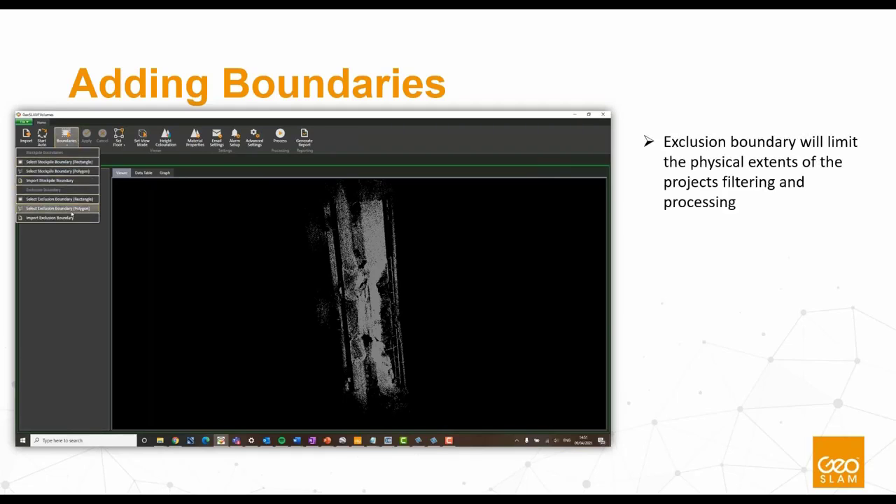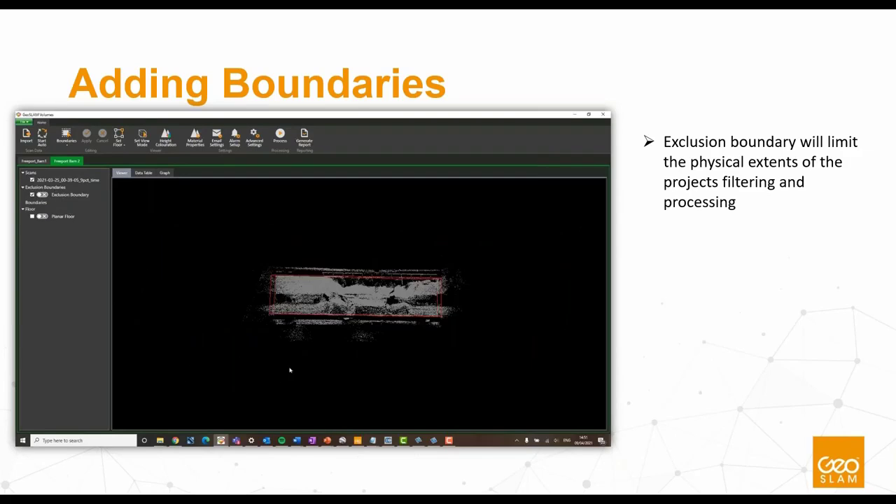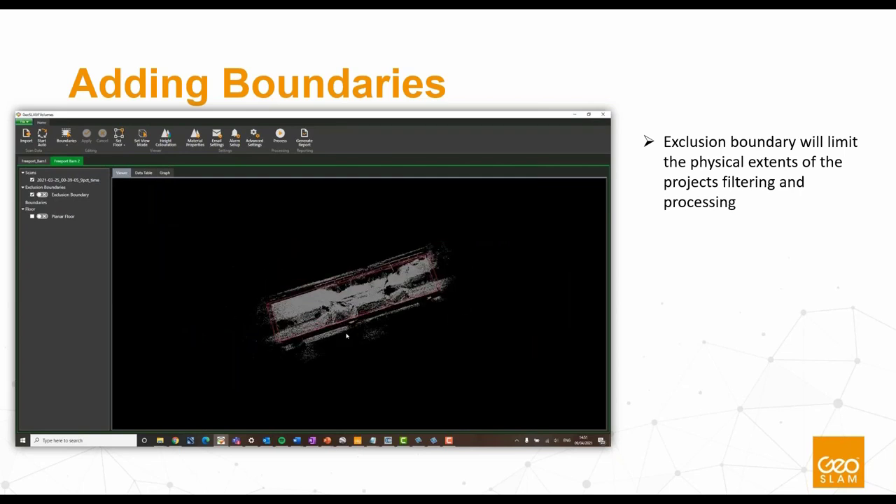And this is why we need the data to be referenced, to be controlled, so it will overlap. So these boundaries that we set will be applicable to the same data set that comes in the week after or the month after. You don't have to do this every time. Every time you start a project, you'll have to do this per project, but not per scan.